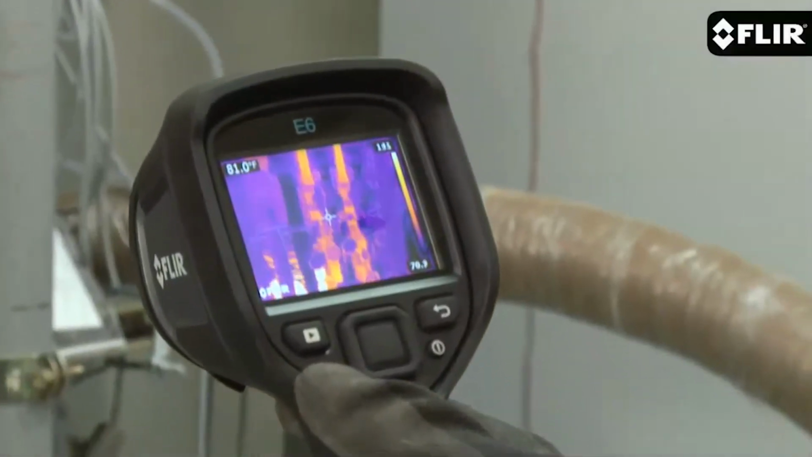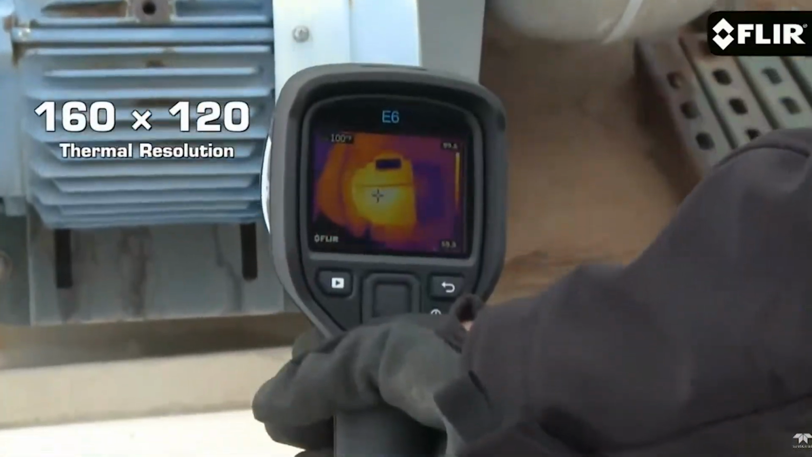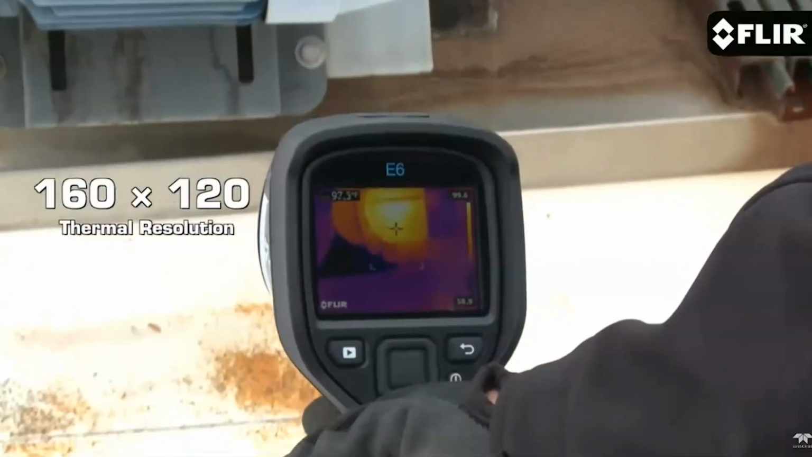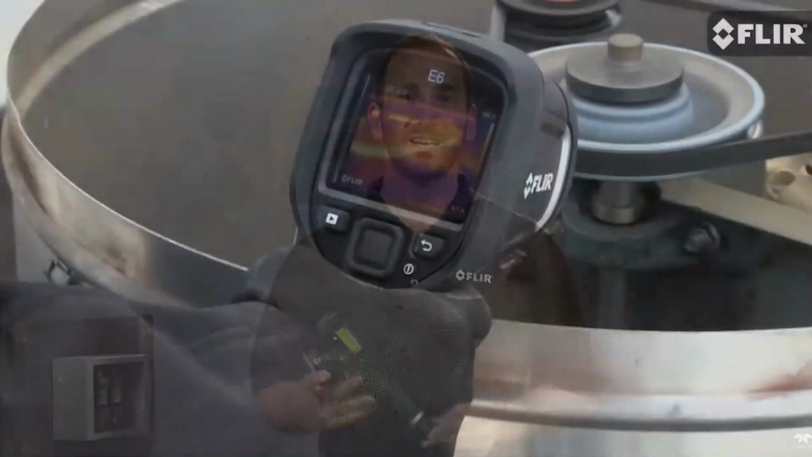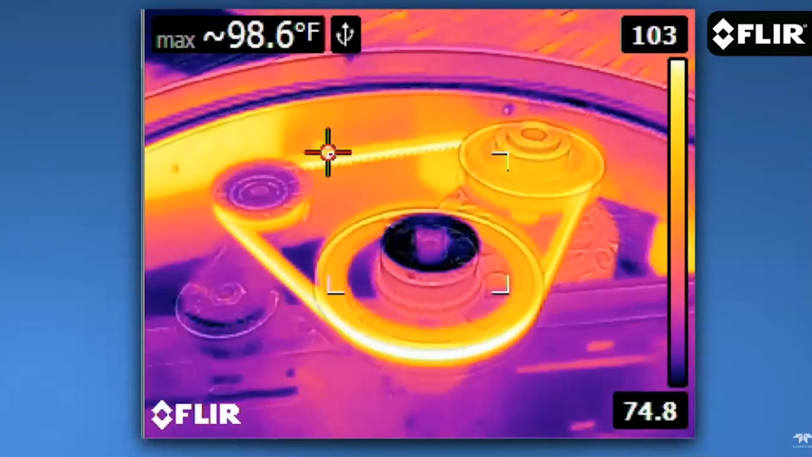Hi, I'm Joe here with our impressive new FLIR E6 infrared camera. This is really a powerful thermal imager considering how affordable it is. It's got 160 by 120 pixel thermal resolution, twice the number of pixels as its little brother, the E5. Not only do more pixels produce greater image detail, they help you detect and measure heat issues much better on smaller components and targets farther away.